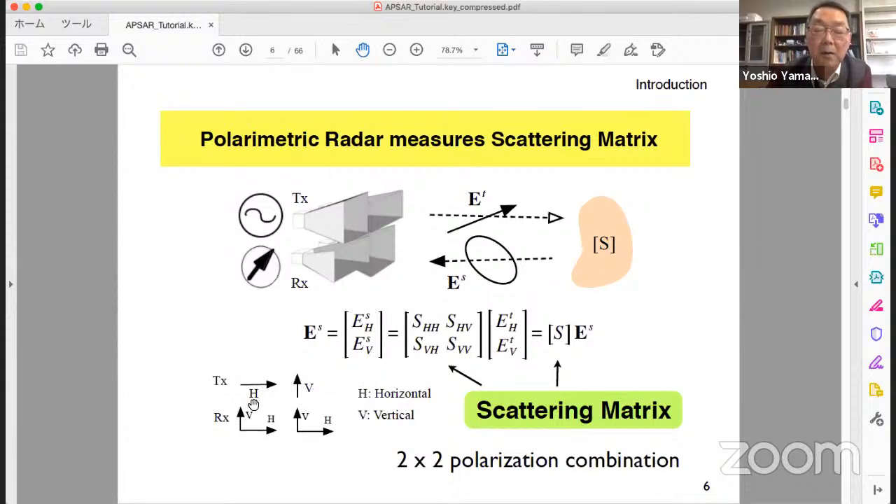Then we switch from H to V for transmission and receive the same simultaneous measurement. In this way, we have 2 by 2 polarization combination reflection coefficient. This S is called scattering matrix. This is a basic quantity of polarimetric radar.